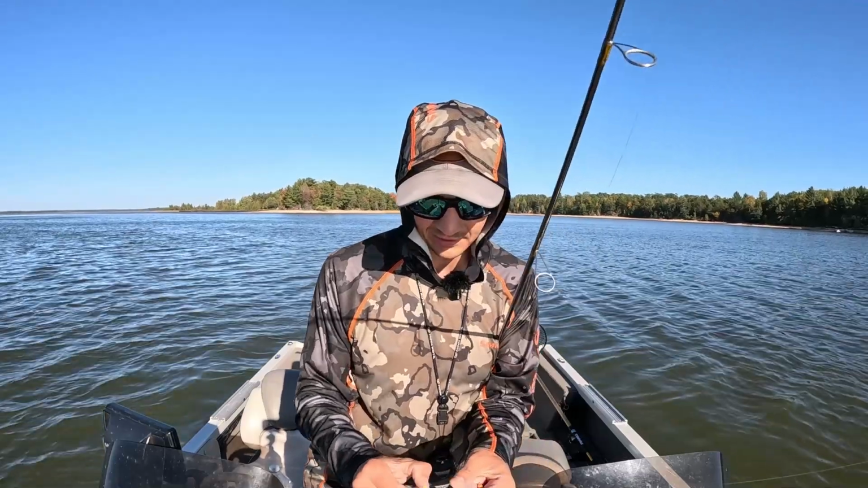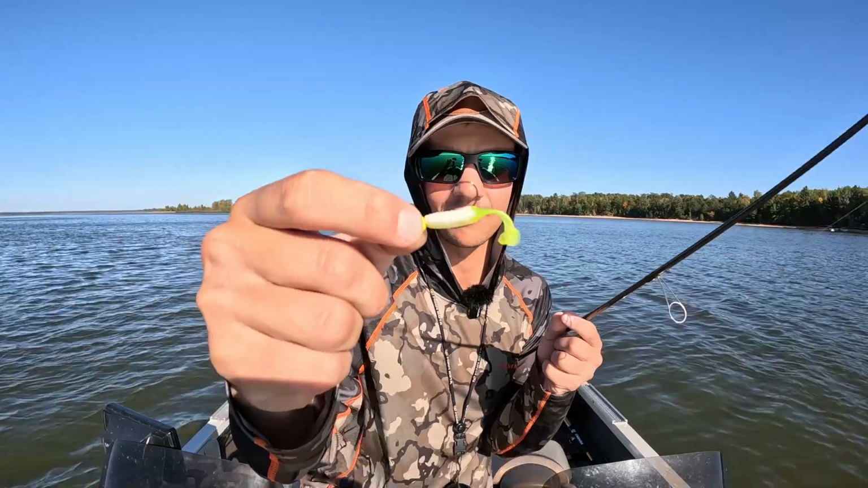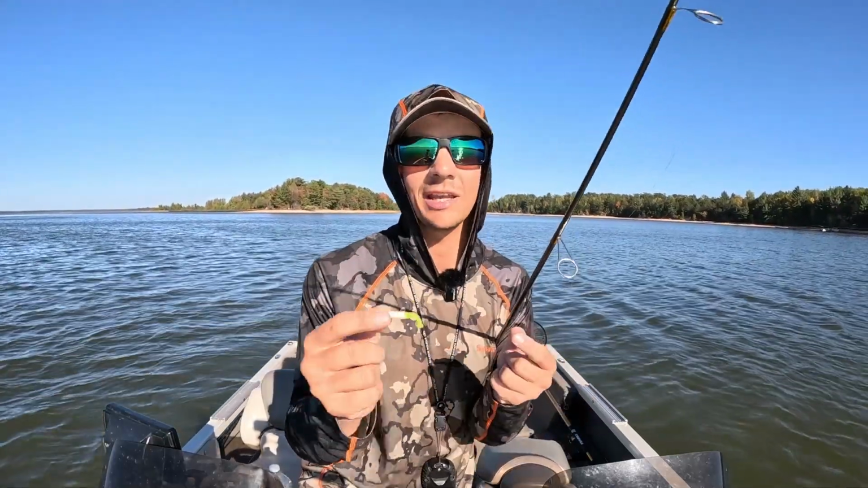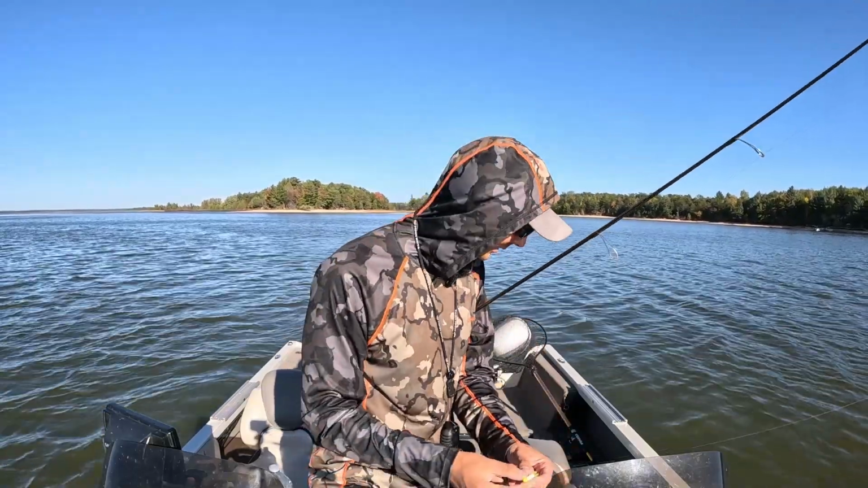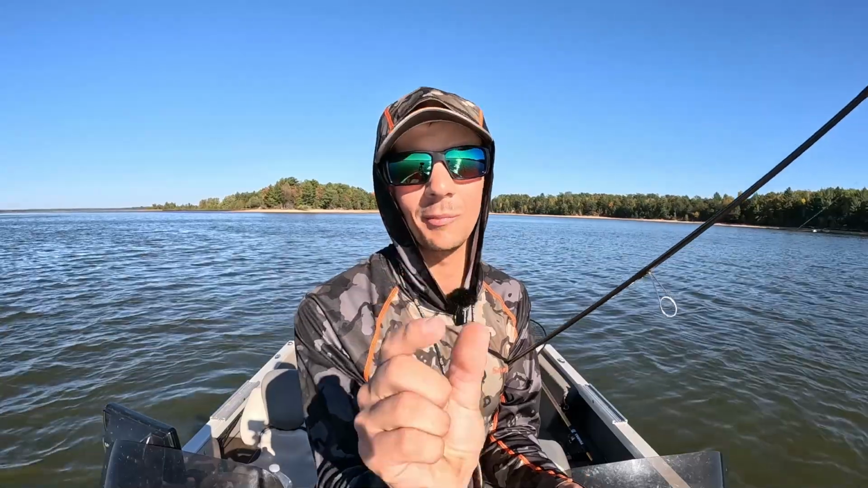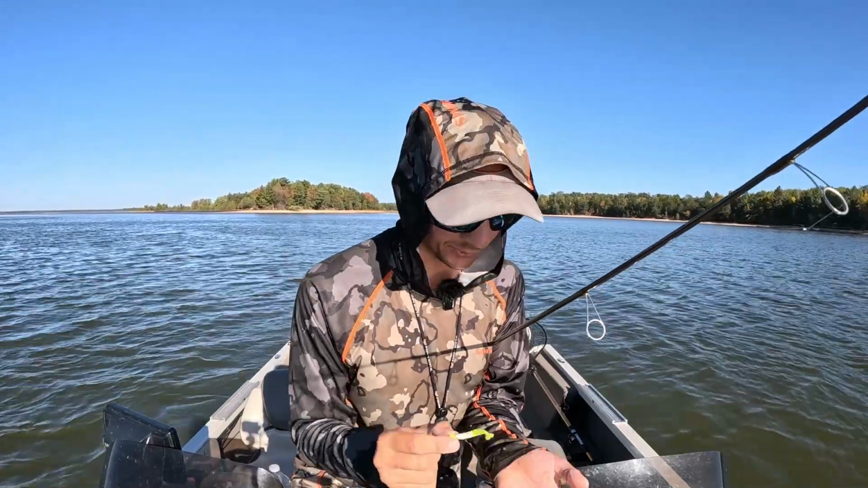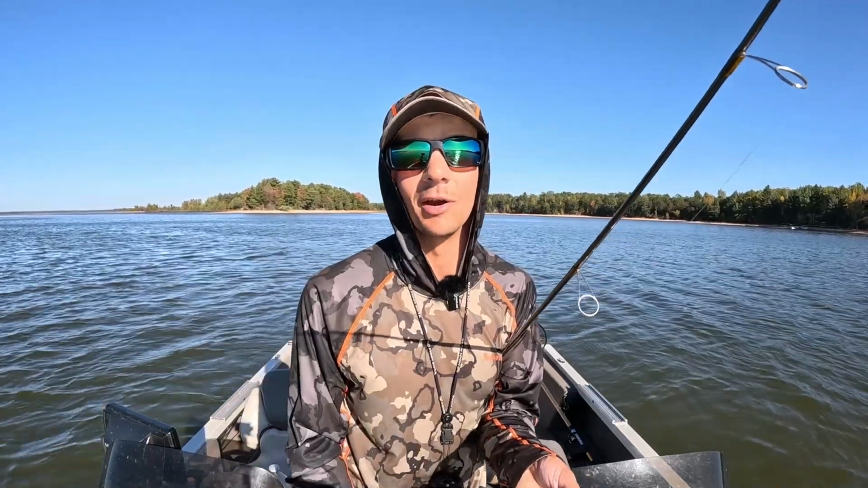Third one would be this Kalin's crappie scrub. As you can see, it's got the little appendages there that take very little action with the rod to get it moving. You can swim it, you can jig it, it's good, it's versatile, and the fish just eat them. Another one would be a Bobby Garland, like a split tail minnow, and I believe it's a 2-inch minnow. And between those 3 different styles of baits, you can pretty much catch crappies anywhere.